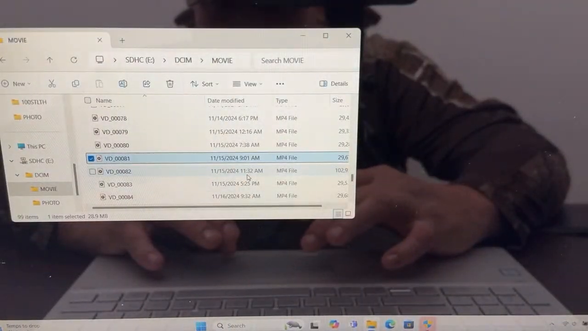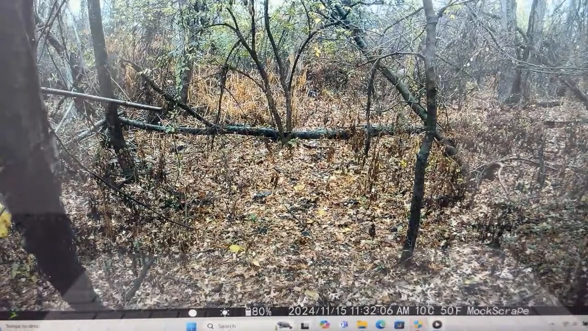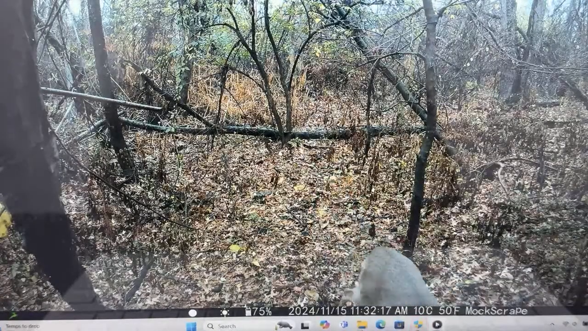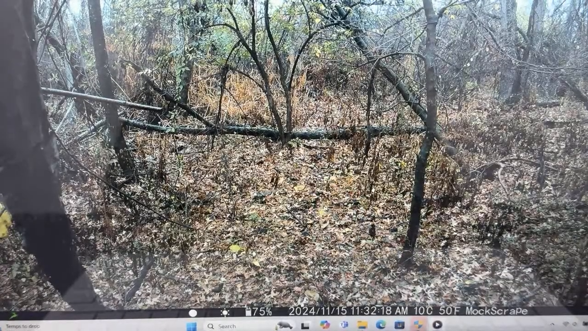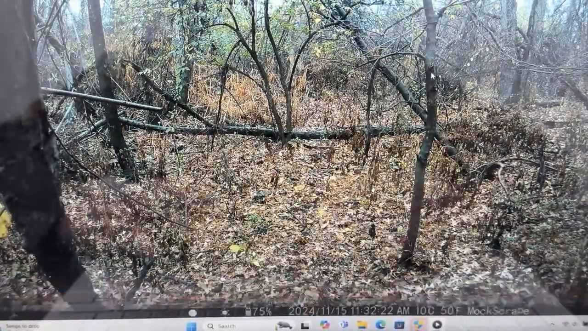And this is 11:15 at 10:32. So this is about two hours after, and this buck's coming down searching. 10:32 p.m., full moon, so this buck's walking midday. You know, it's going to start midday activity. Around, I think 10 to 2 is a great time when there's a full moon out, 10 to 3. So that buck was looking.